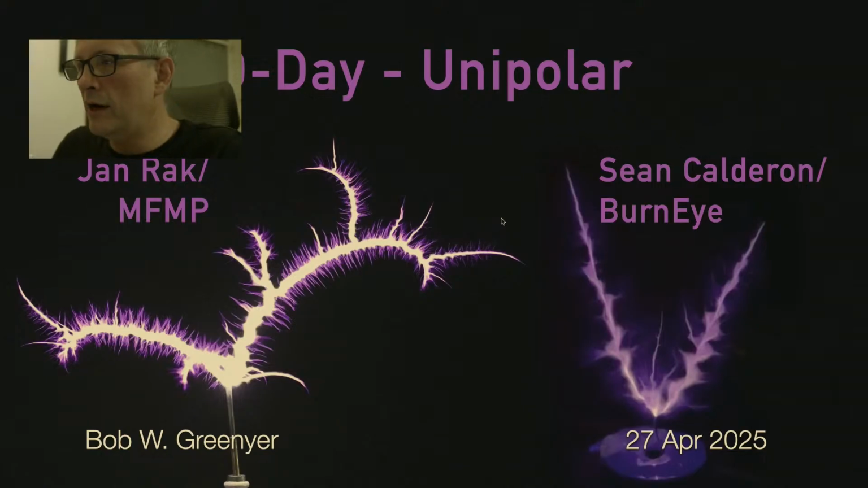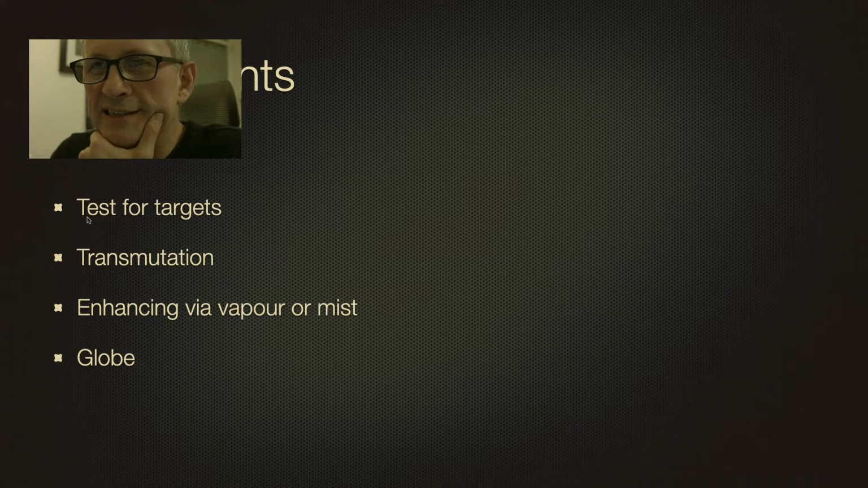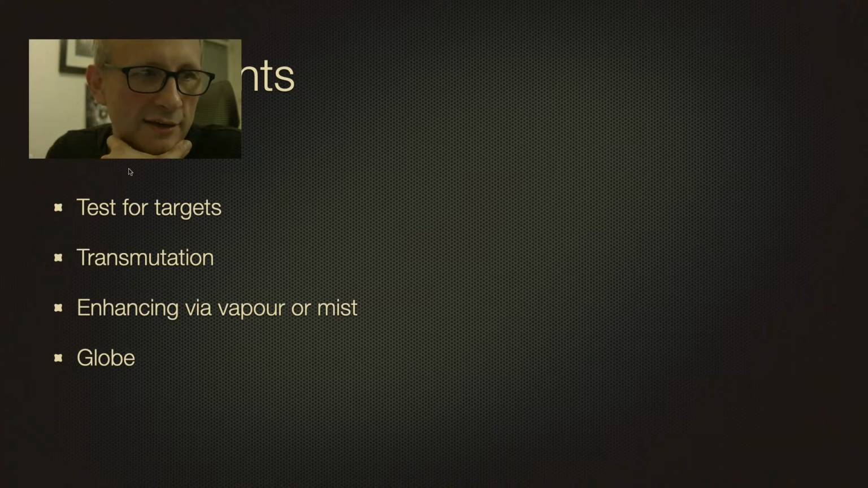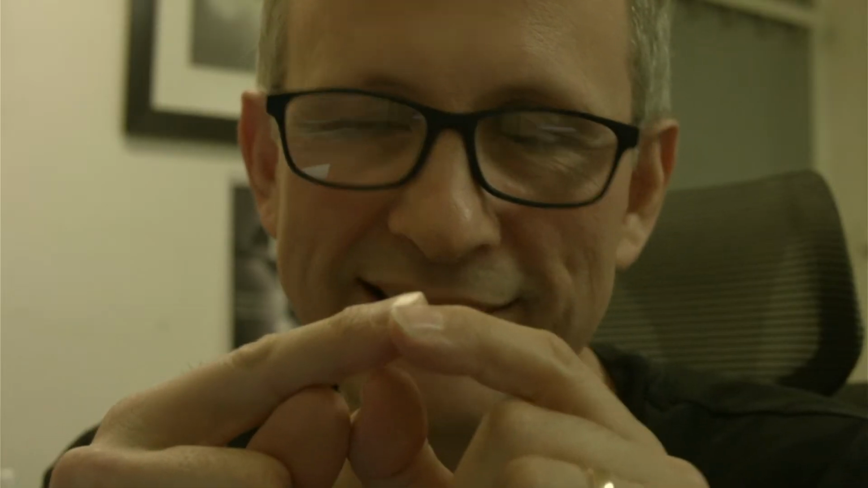Okay. So I want to go in a completely different direction now. The experiments I'm suggesting involve testing on a target. That is, different targets, to see whether a ceramic rod that's been heated at one end will attract the discharge. Okay, so let's see if that works.